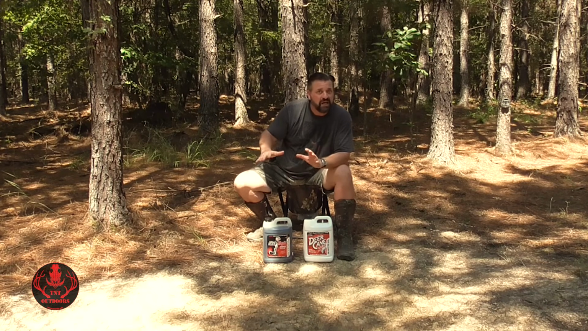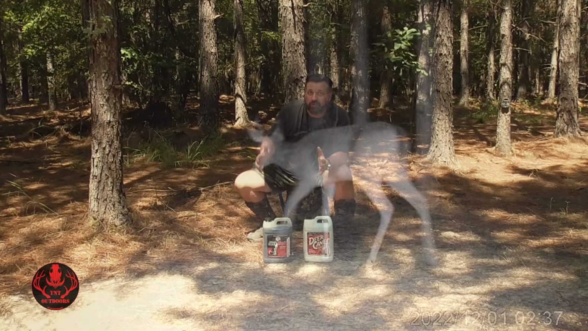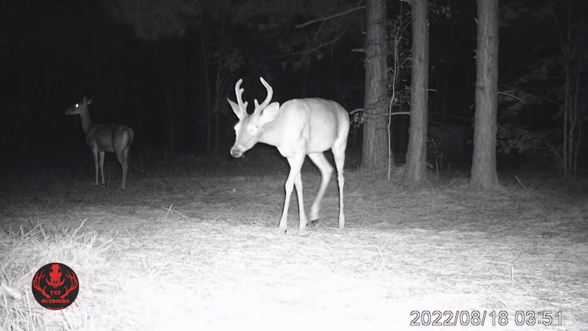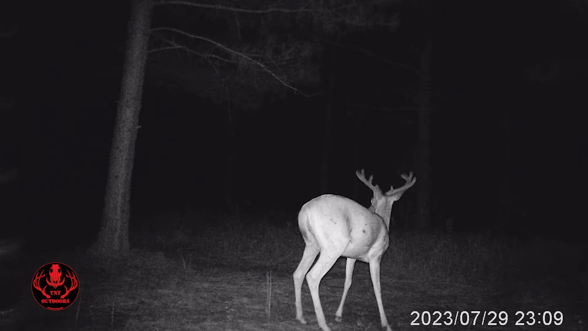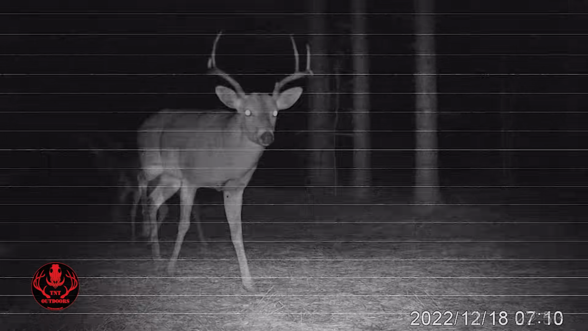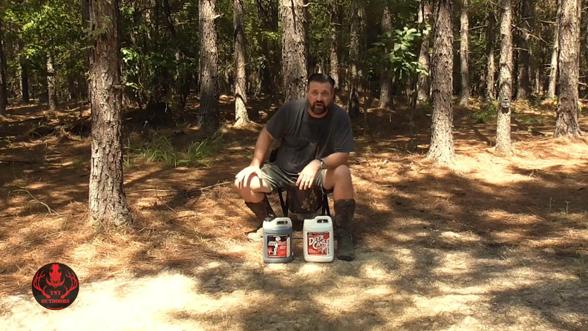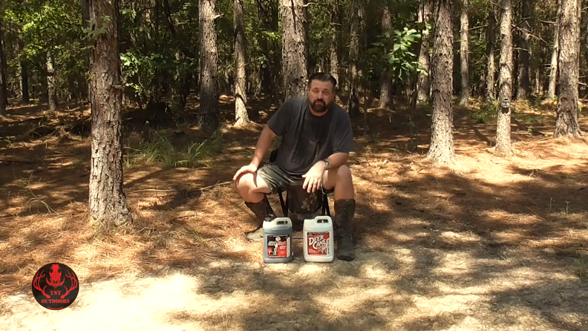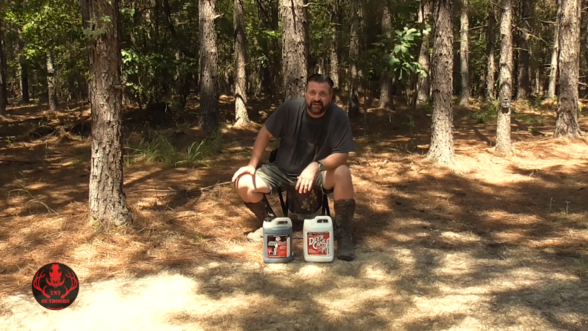We have seen not just more does and fawns, but we've seen an increase in actual buck activity. A lot of small bucks, spike bucks, but we've seen some really nice deer for our area. These may not look like monsters where you're from, but to us, with the low deer population and just not seeing a lot of bucks, especially larger legal shooting bucks, seeing these deer here, woo, that gets me excited.